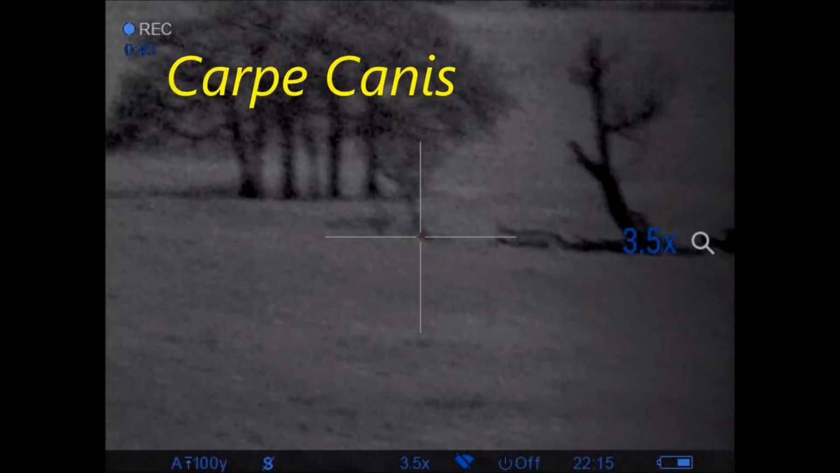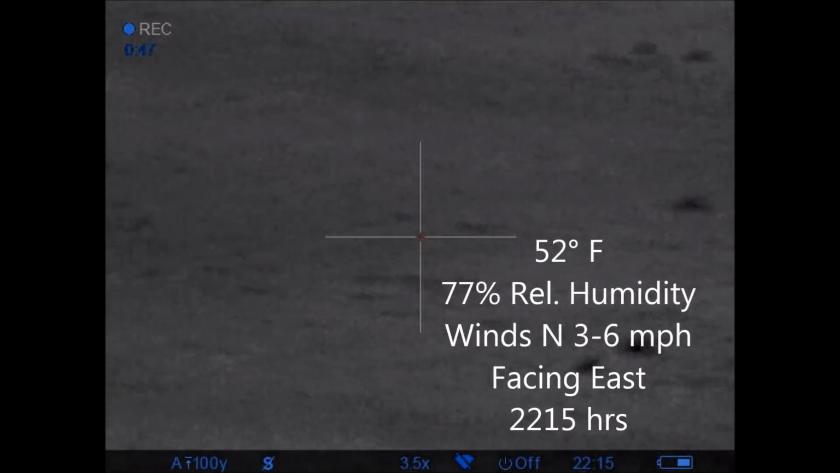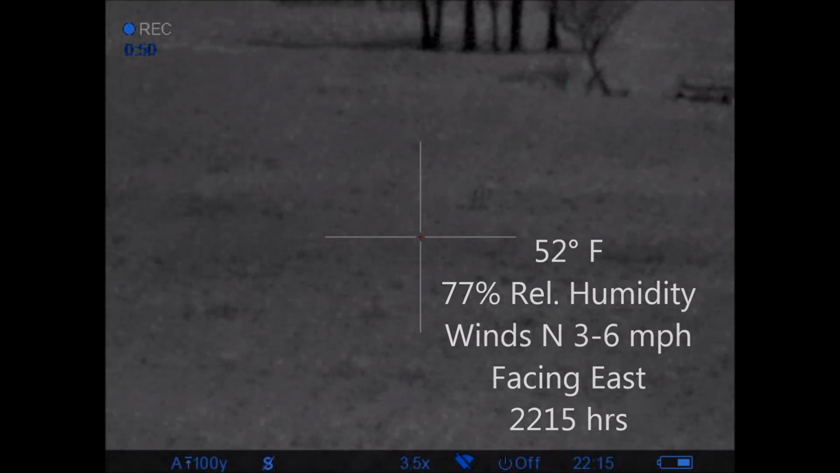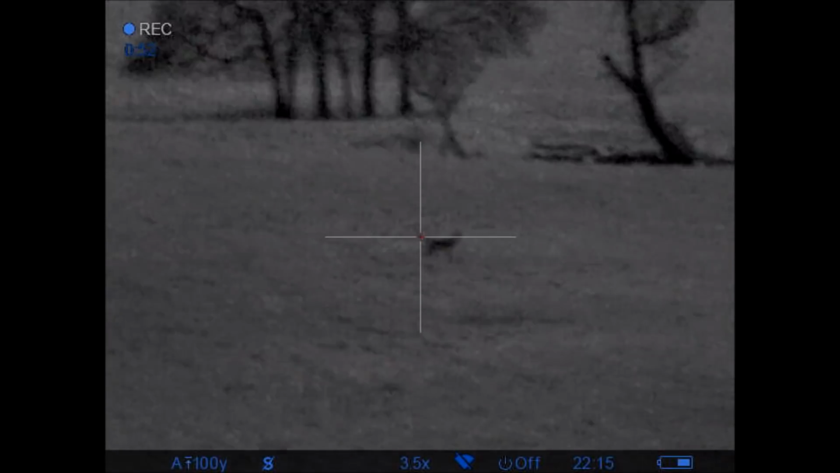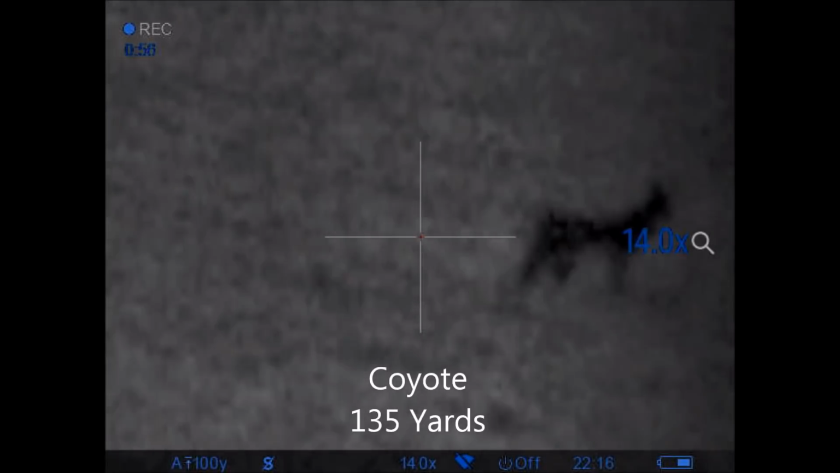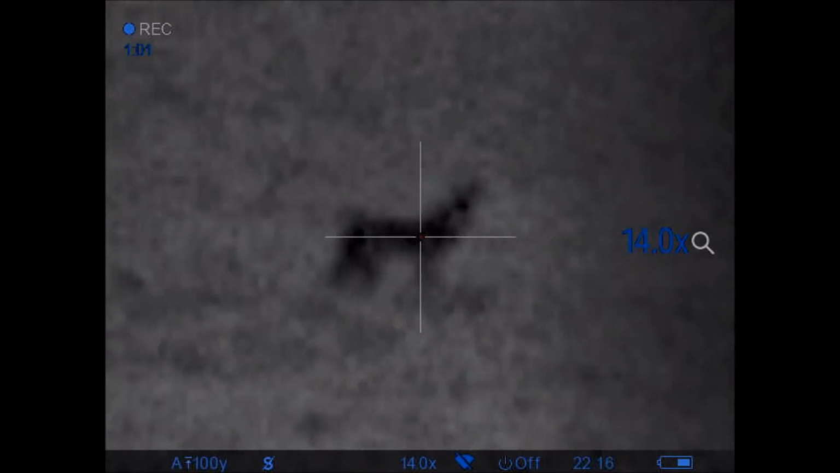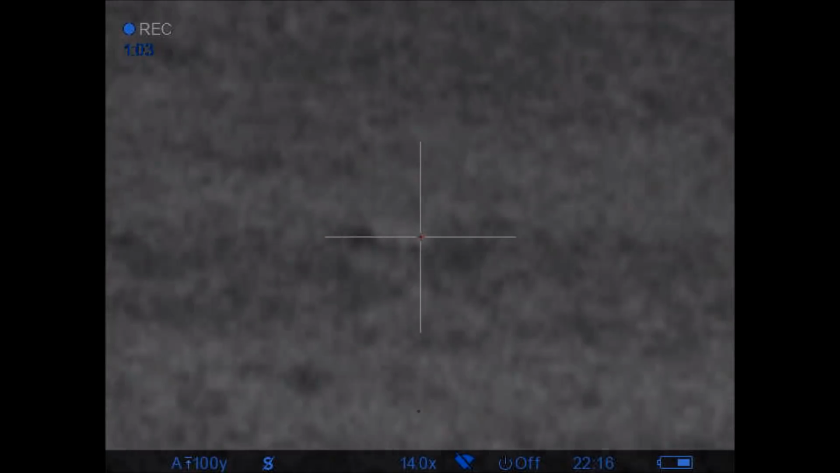So I tried calling by mouth for a while. I was scanning out in the distance when I heard something off to the side. I swung the scope around and picked up this coyote running away. He'd apparently come in, had seen me, and was taking off. So I barked at it to get it to stop. And I took this shot at 135 yards without turning on the IR illuminator.